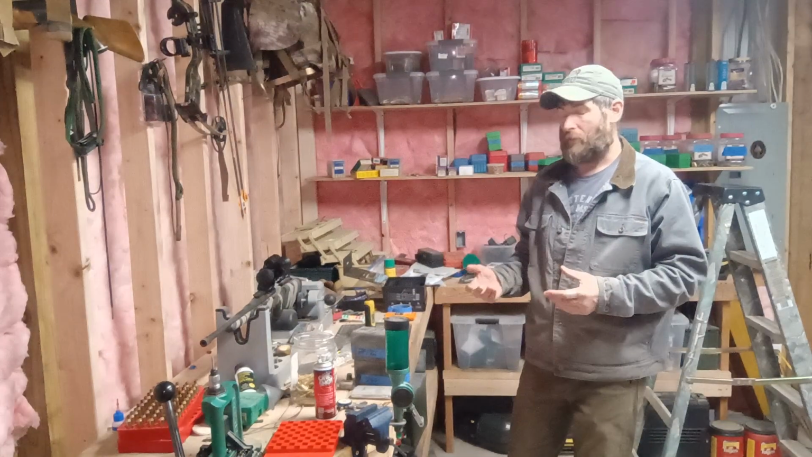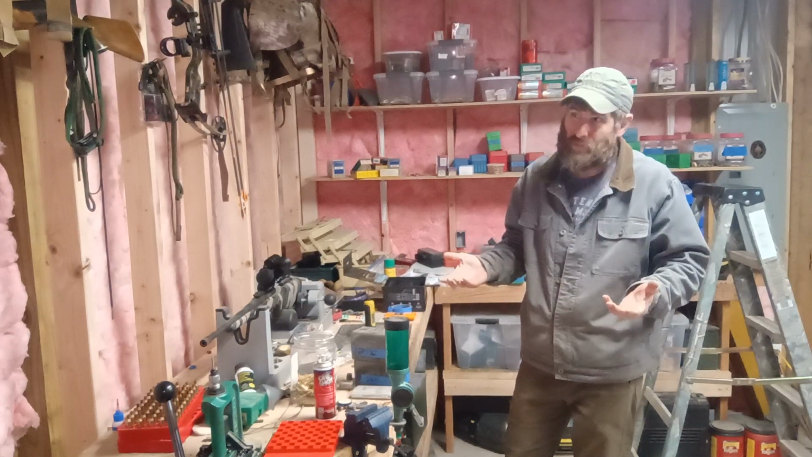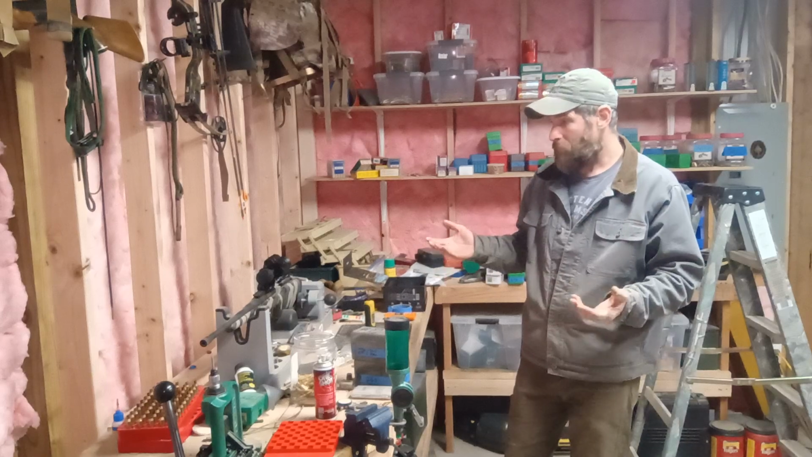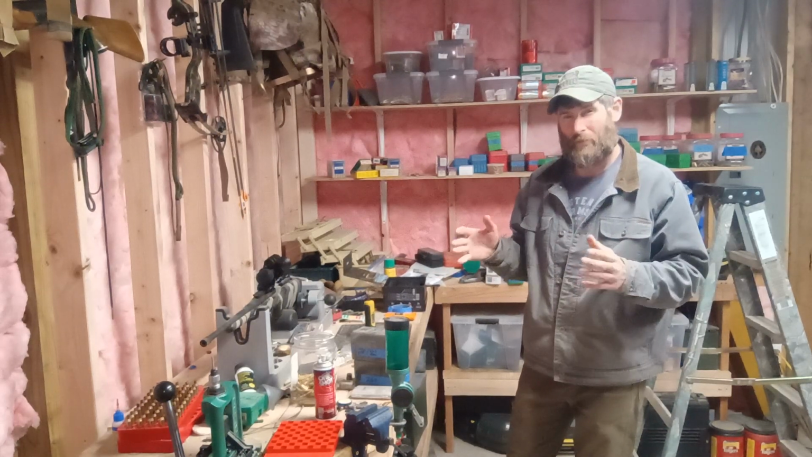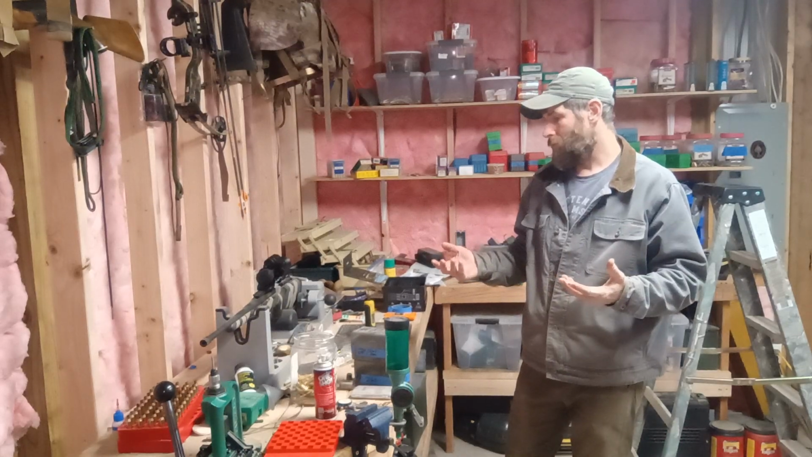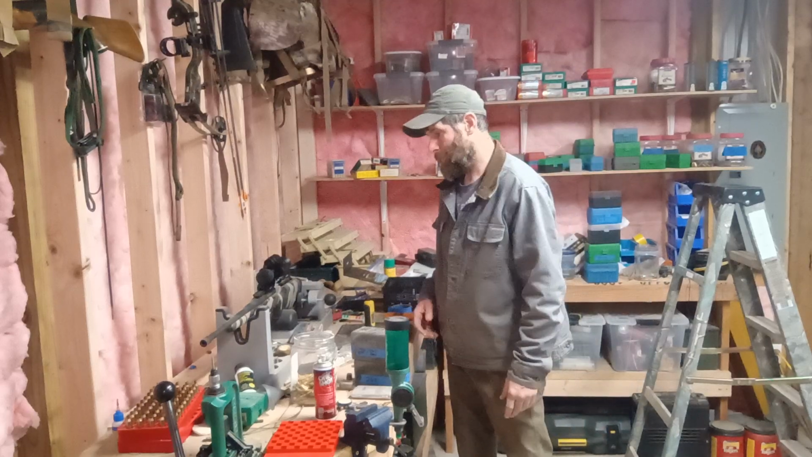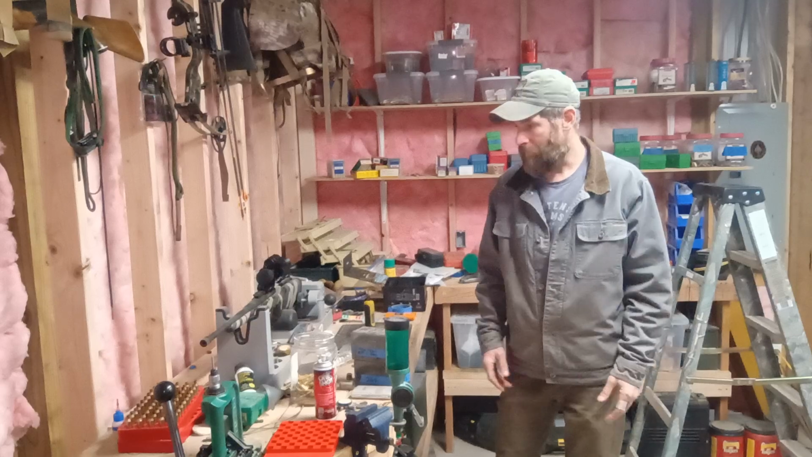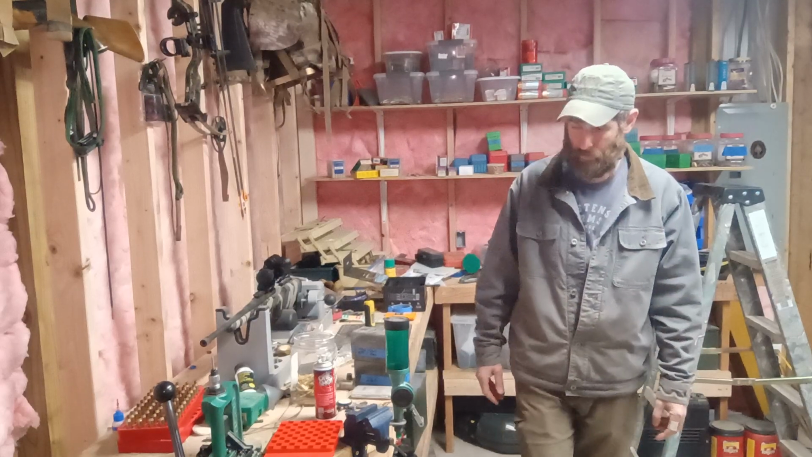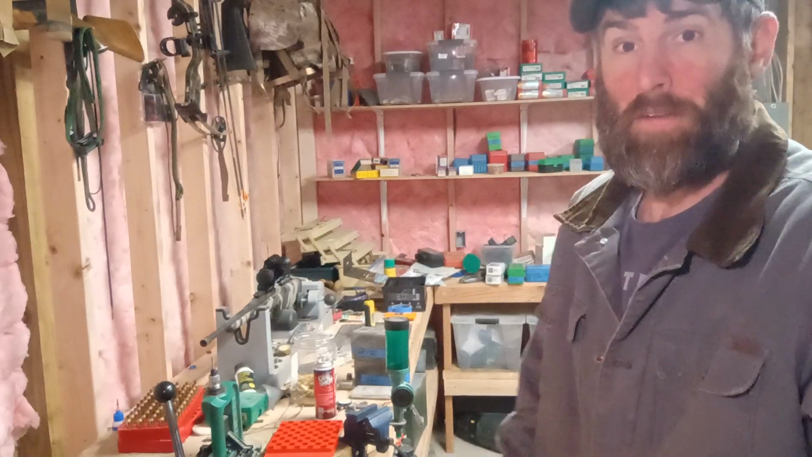It's really easy to zero once you figure it out, and everything works on it pretty good. This one seems okay. I left it on for about 45 minutes to an hour, and it didn't have any issues. Knock on wood, but we will have to wait and see. We'll get it on here and see how it pans out. See if we can get us a yoke with it, and go from there. But that's all I got for now.